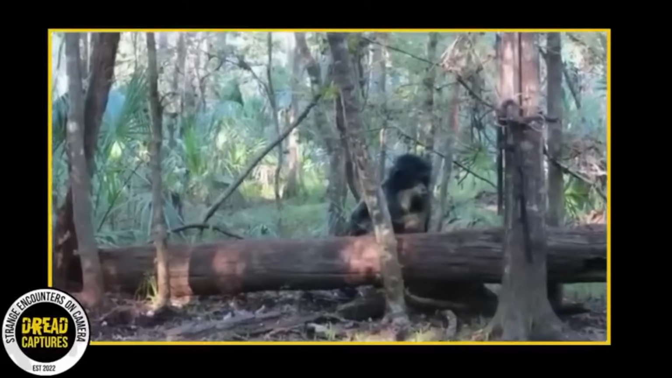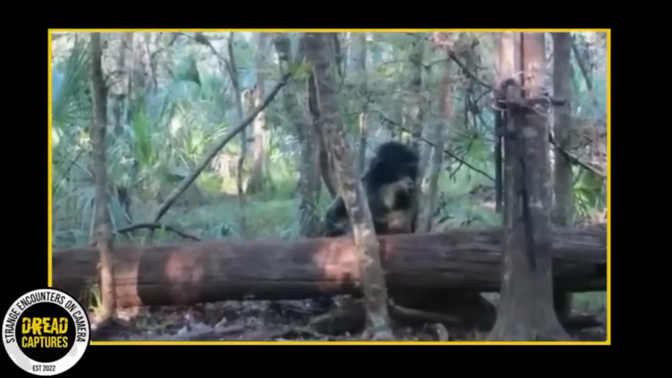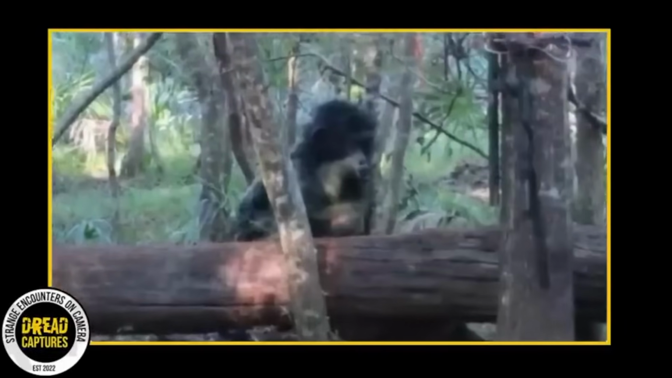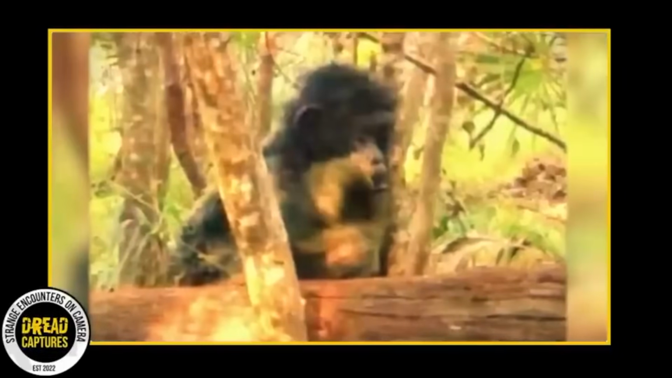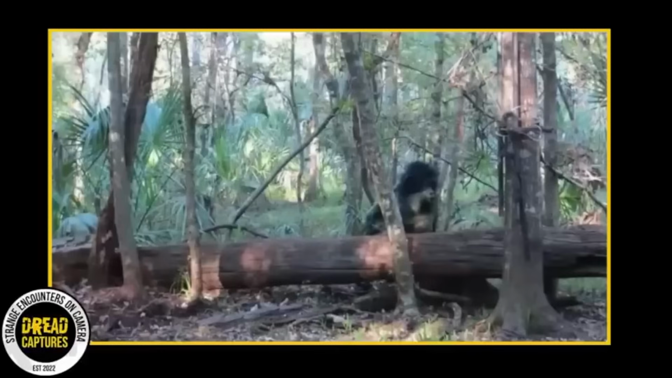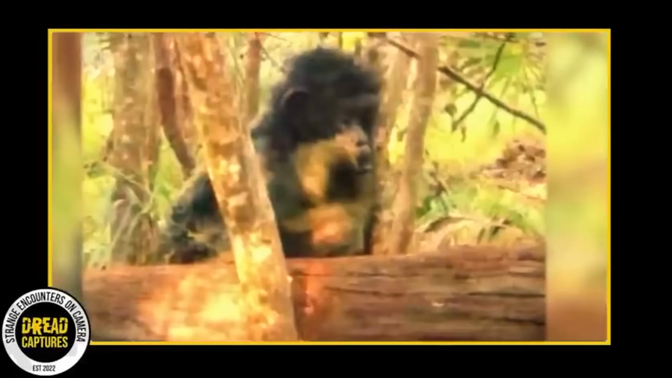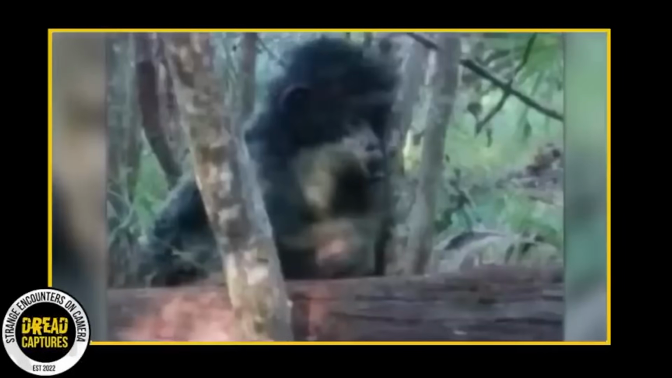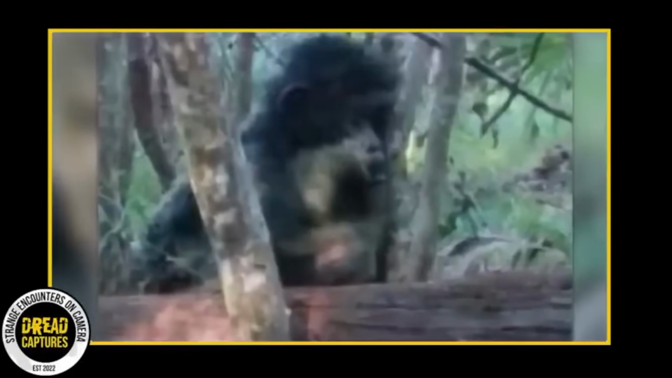Let us dive into the realm of the unexplained with this intriguing trail cam image. Can you spot the creature in the shot? It seems to bear some resemblance to an ape, don't you think? However, upon closer inspection, you'll notice that its body proportions don't quite align with any known ape species. Moreover, its face appears to hold an anomaly.